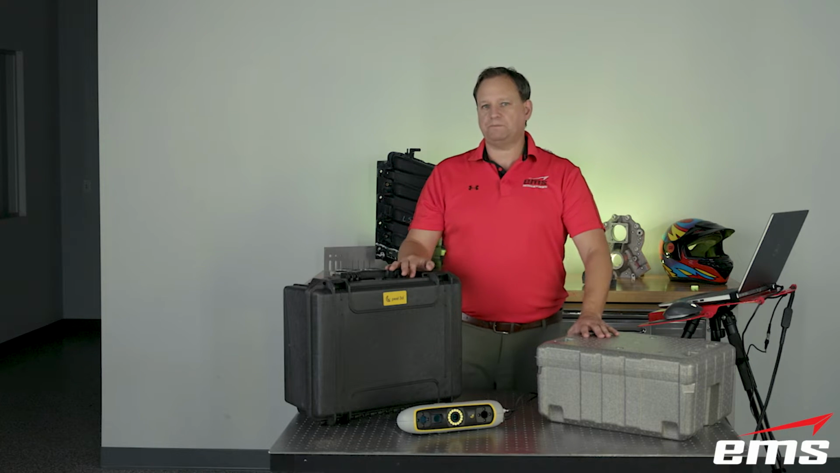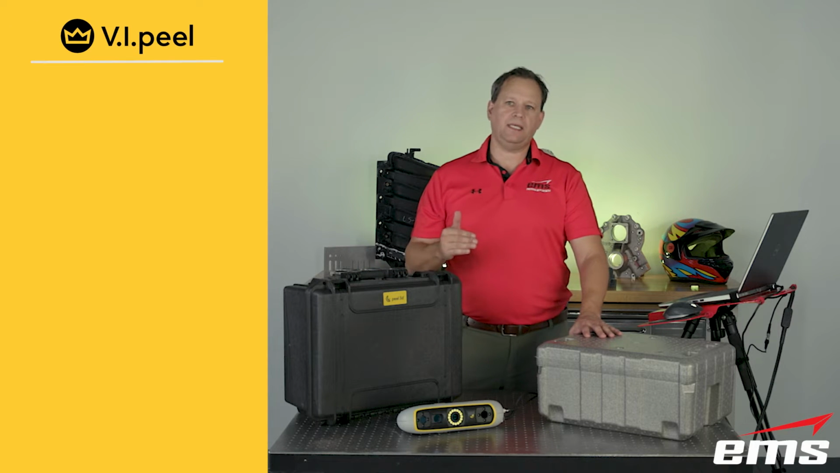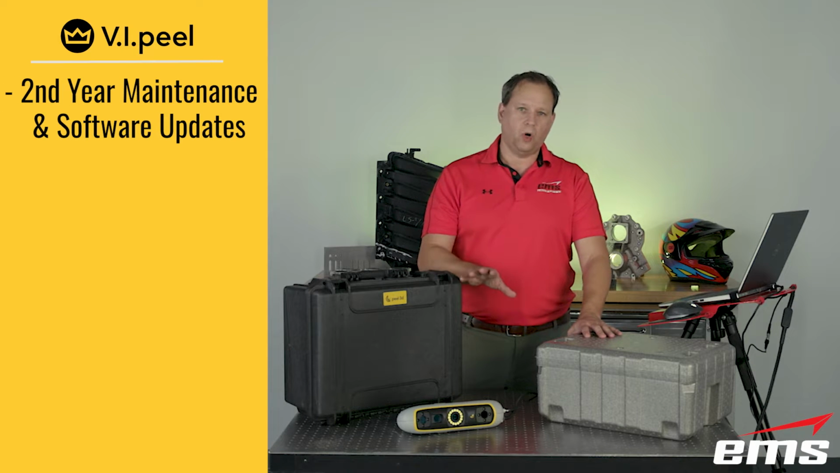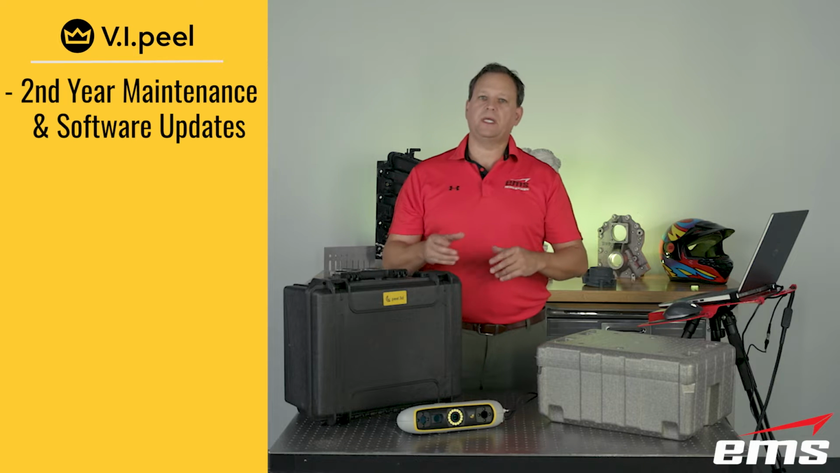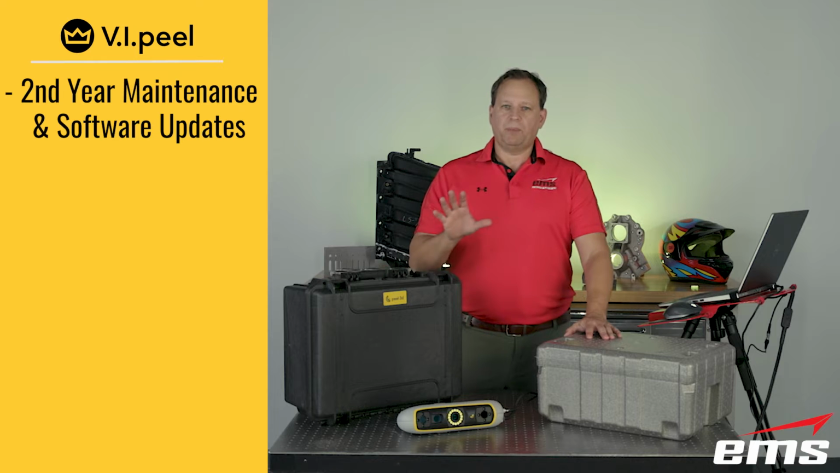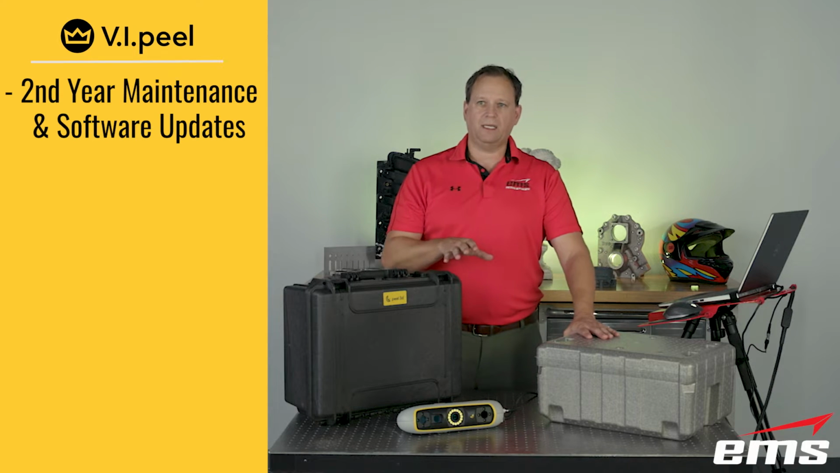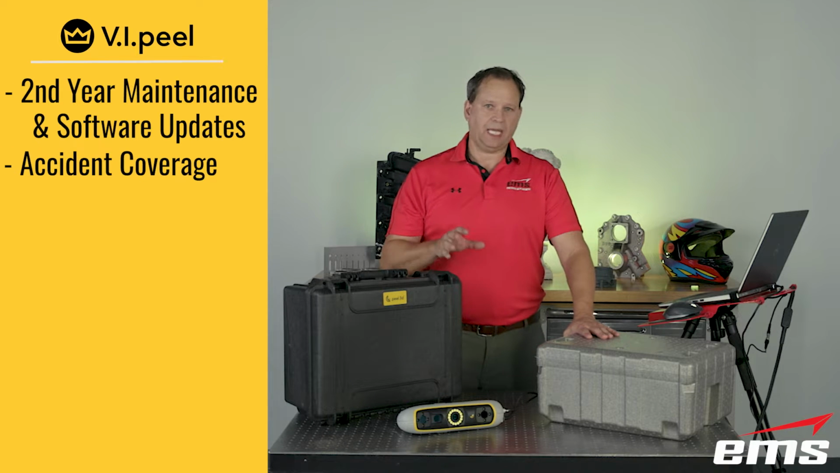And then they've got a program called VI Peel. And what that does is that adds a second year of maintenance to the scanner. So it comes with a standard 1-year maintenance plan. So if anything goes wrong with it, it's covered. You send it in and they repair it and send it back. But with the VI Peel program, you get a second year of that plan with it. And then you also get accident coverage, okay?